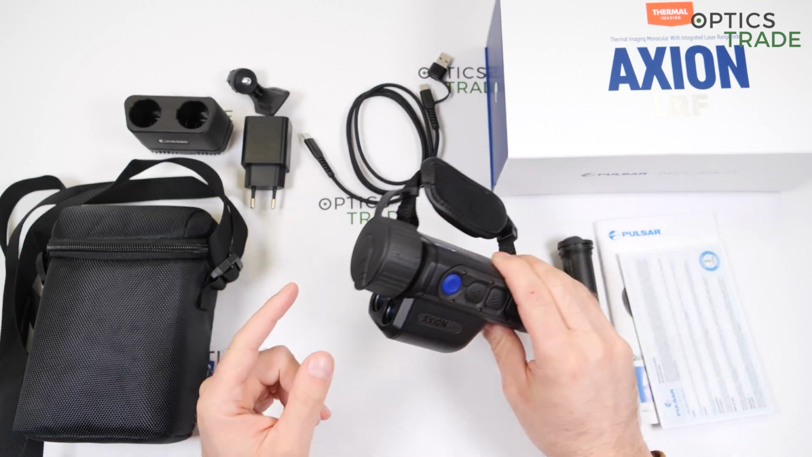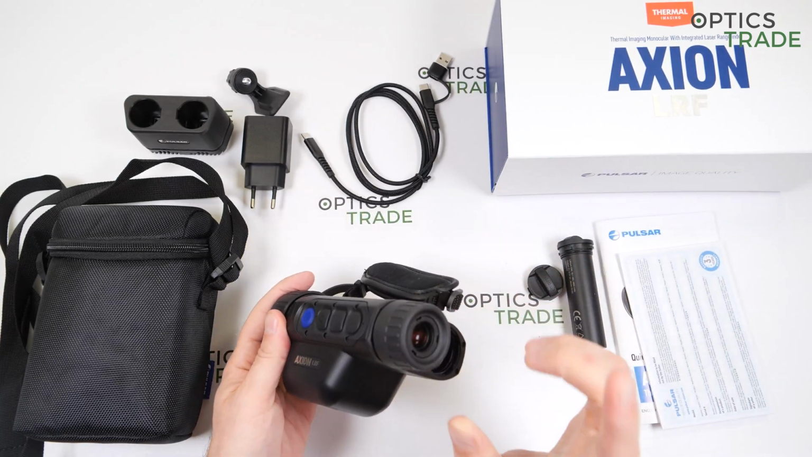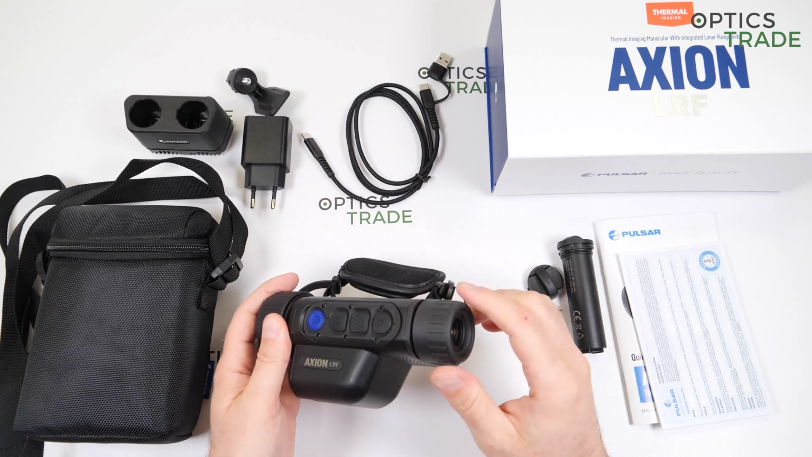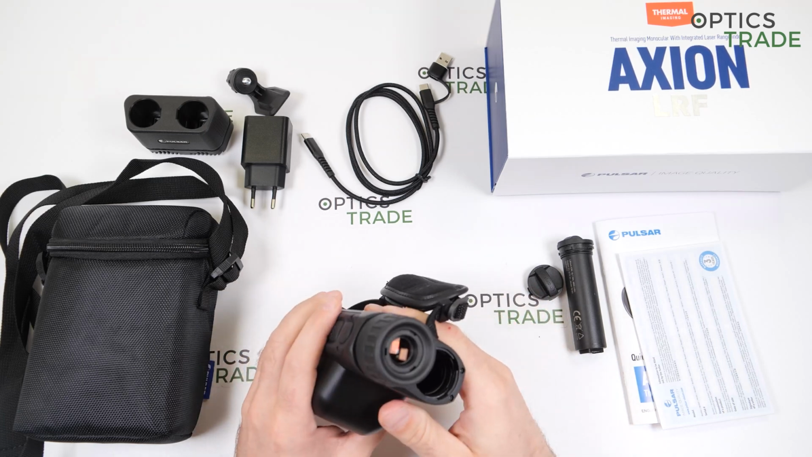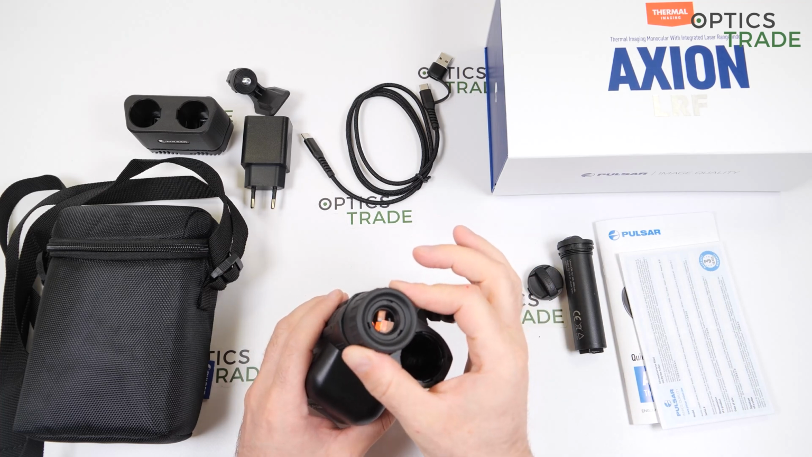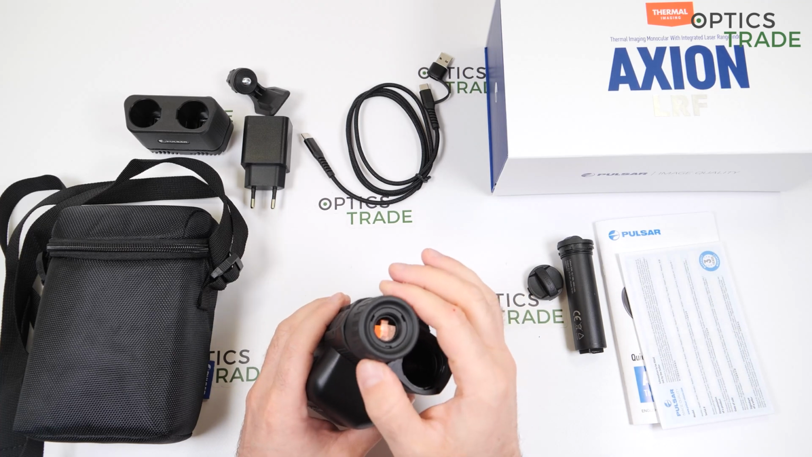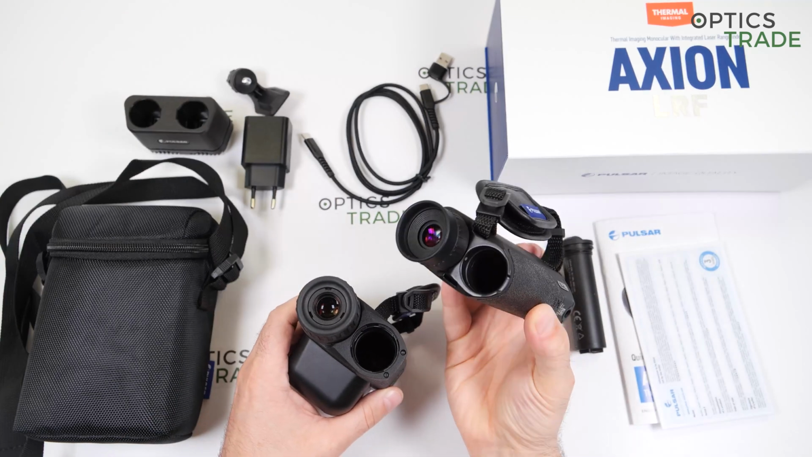Okay, calibration modes are the same as in all these devices: manual, semi-automatic, and automatic. The display is the same as in the Axion XM30S, so 1024 by 768 pixels. It works down to -25 degrees, and what's really important, the eyepiece is now much more friendly to use with glasses. It's different than it was on the previous Axions.